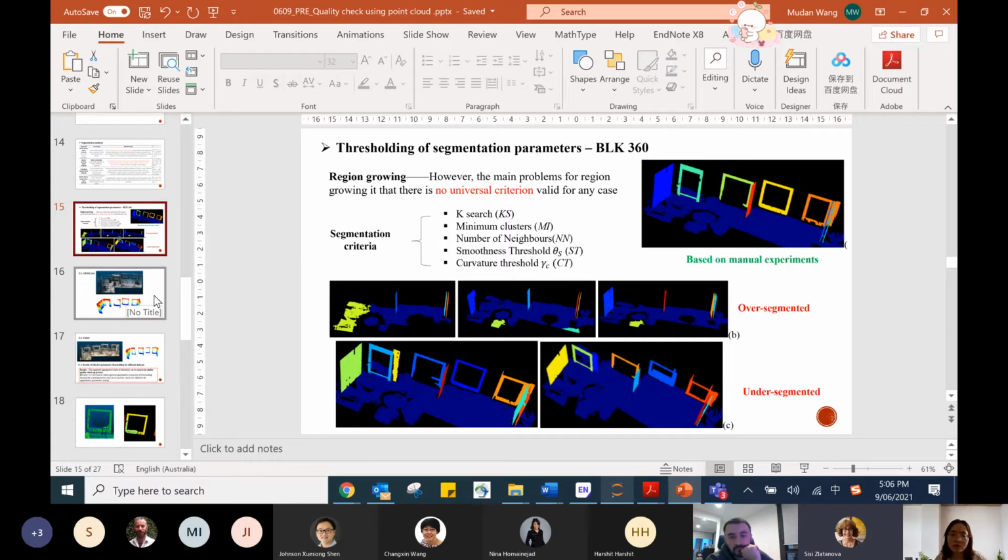Now it would be interesting if she can decide parameters automatically, independent of the data set, because tomorrow some other site is going to be scanned and she has to again play with the parameters and the thresholds to be able to get a good result.